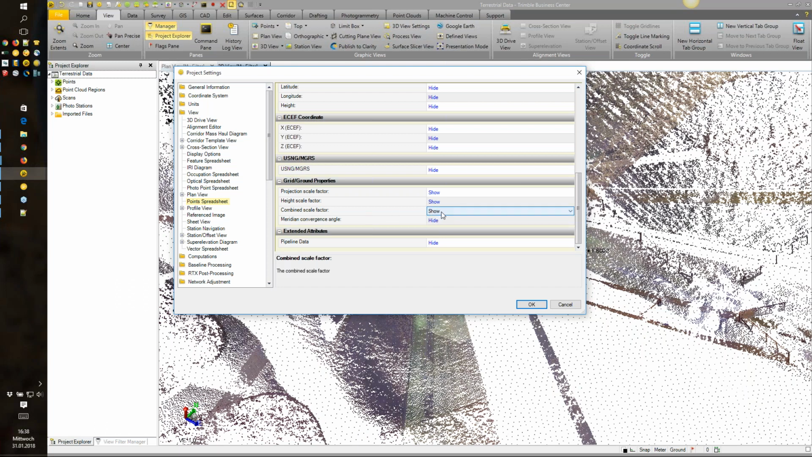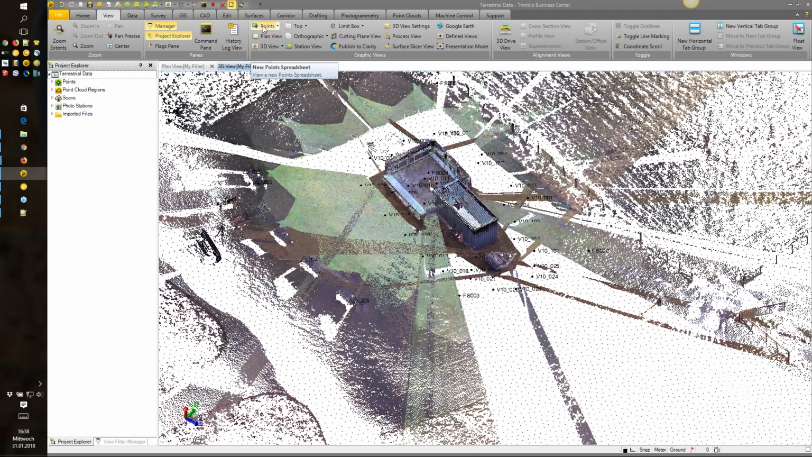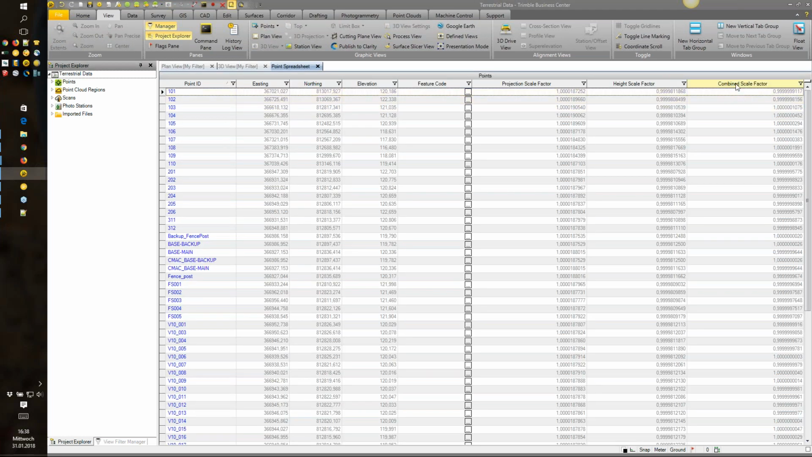I showed it up for that example. So when we open up the point spreadsheet located under the View tab, you can actually view it. And here on the right-hand side, hopefully you can see it, you can see the combined scale factor listed in TBC.